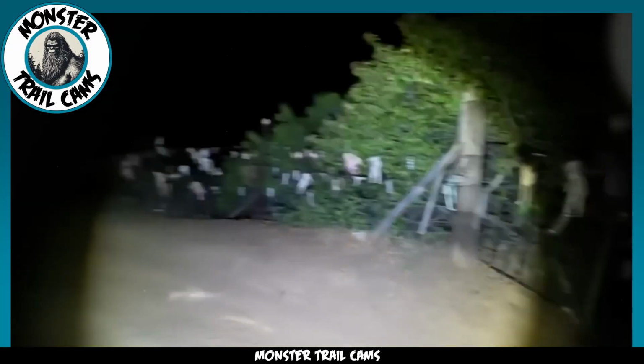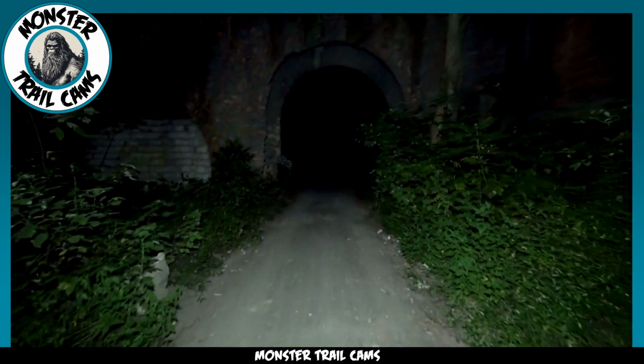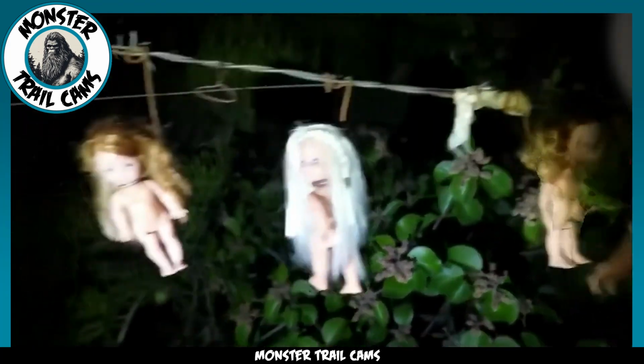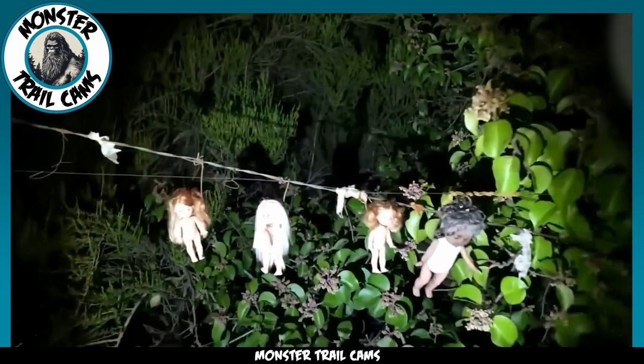Here we follow an internet personality down the road known as Dead Doll Lane. Not a place you'd want to visit after dark. Broken and dismembered dolls hang from the trees above and find themselves entwined in the fences on either side of the road. Legend has it that each doll contains an evil spirit and, in some cases, demons.